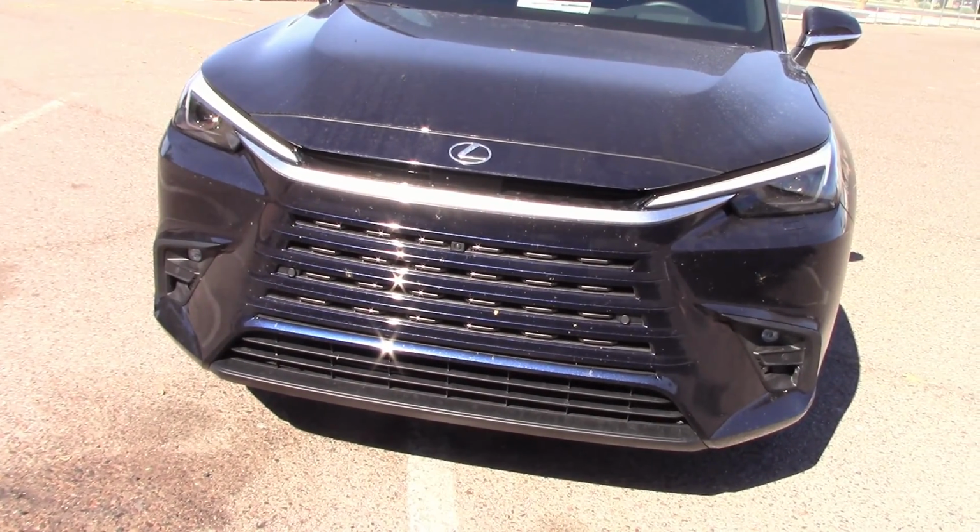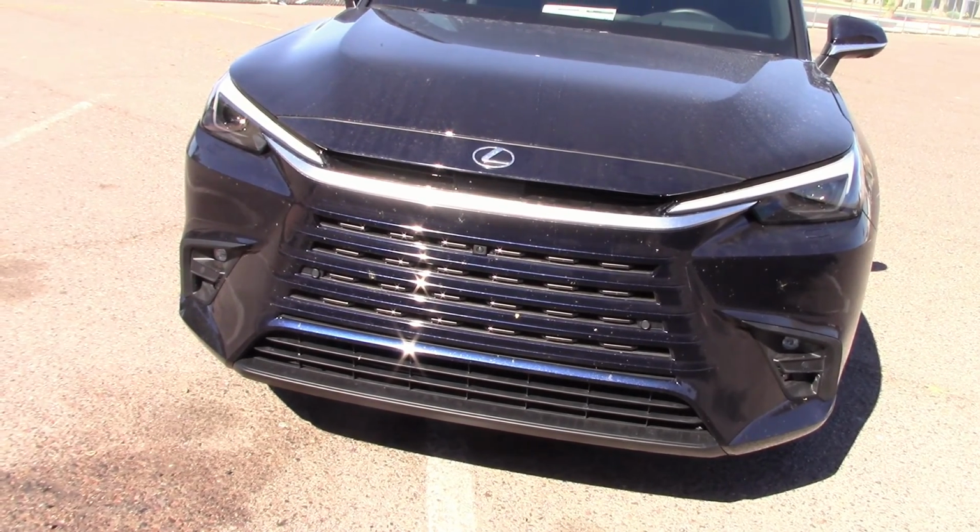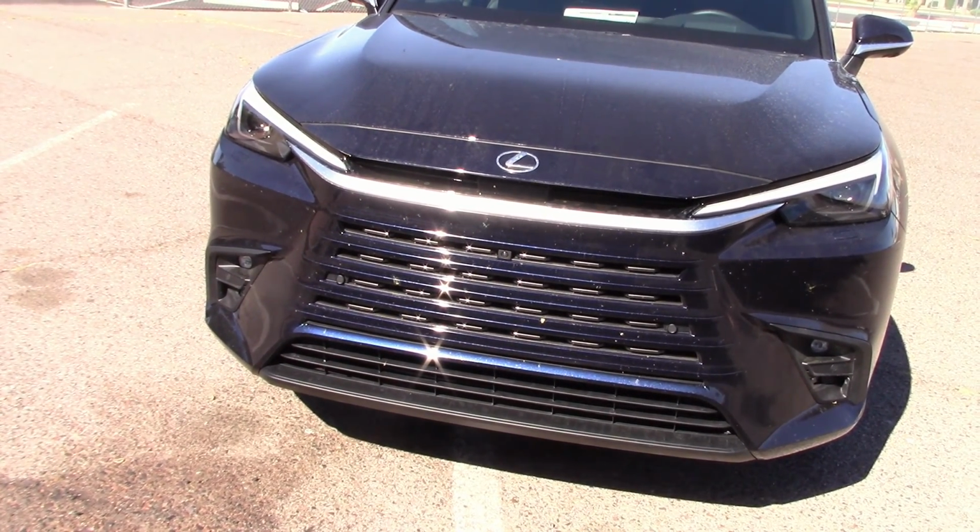So as we can see, there's some pretty good headlights, and the night drive was very pleasant as well, so thumbs up for me.